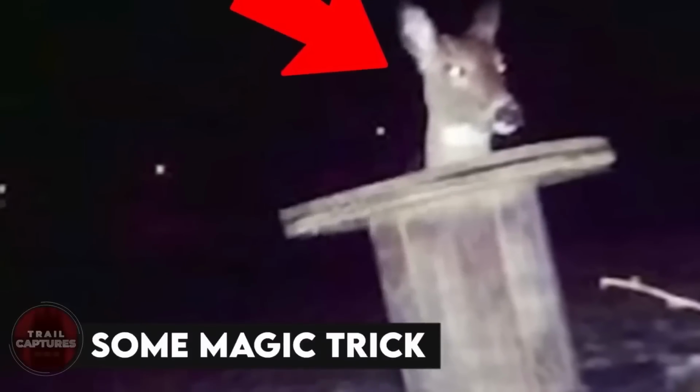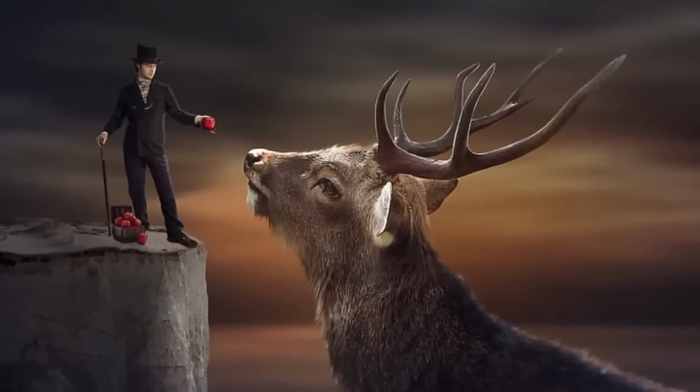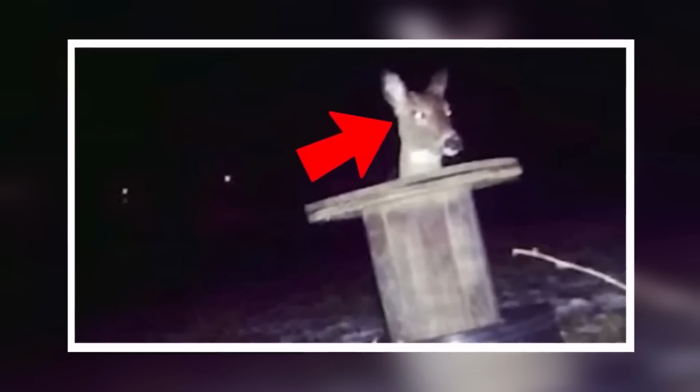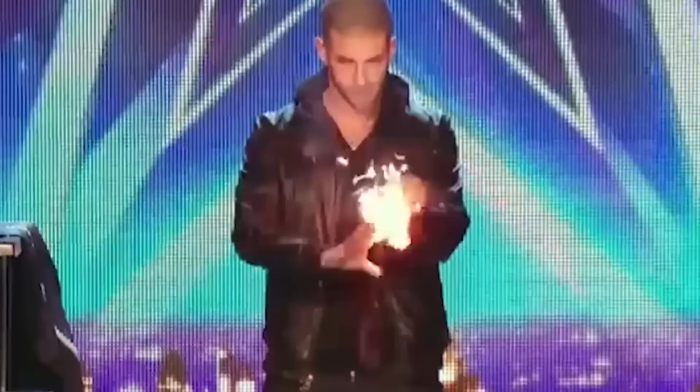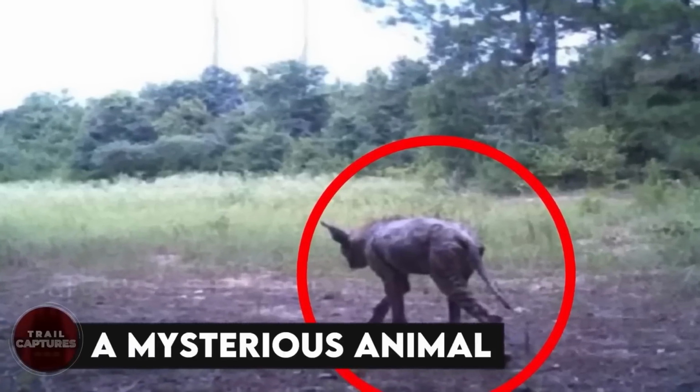Some magic trick. We don't know if the deer is the magician itself, or maybe it's the assistant of a magician, because the way it is all in the hat-like thing, with just its head popping out, reminds us of a magician and their tricks. Or maybe the deer is just behind the thing and it looks like it's in it. What do you think?